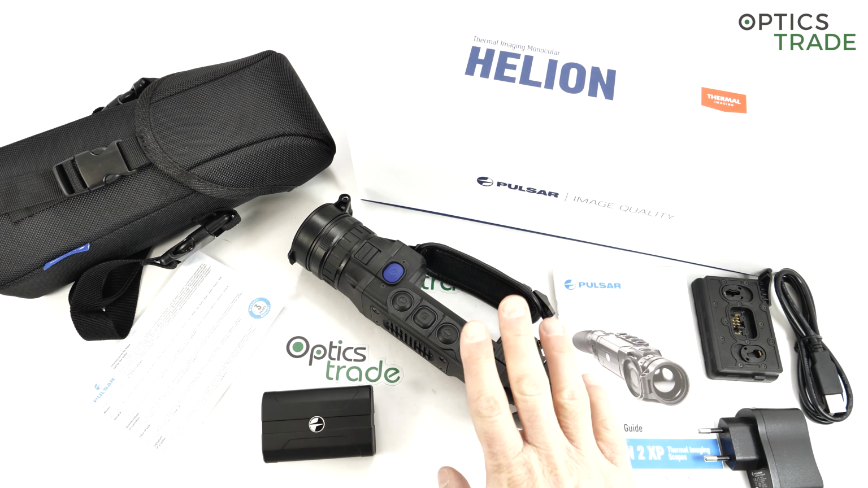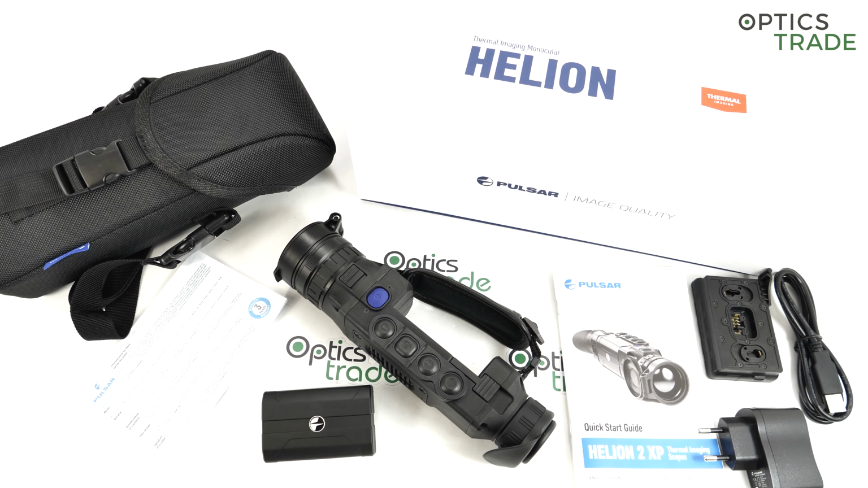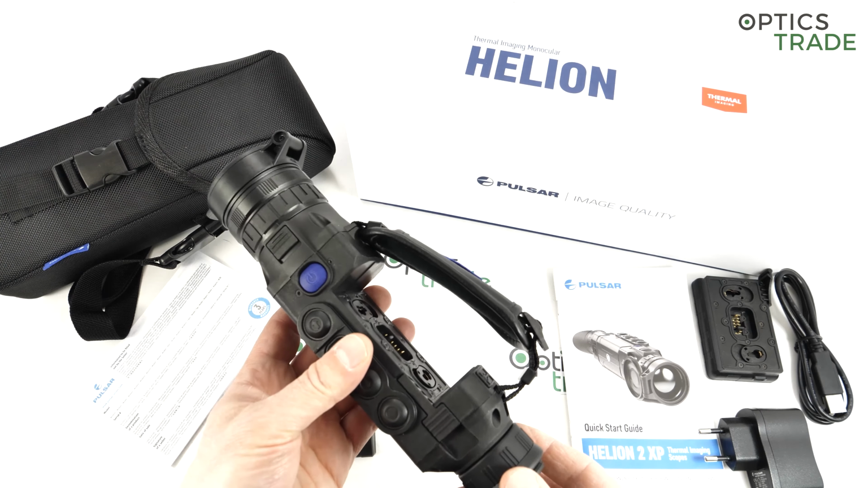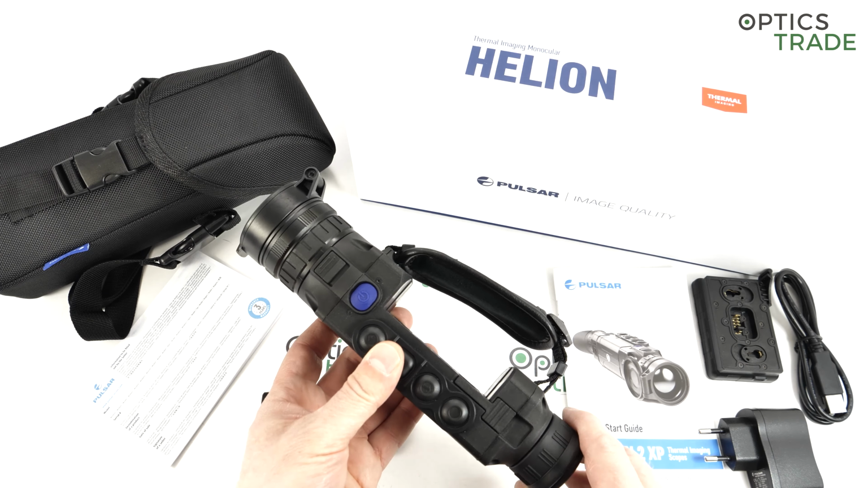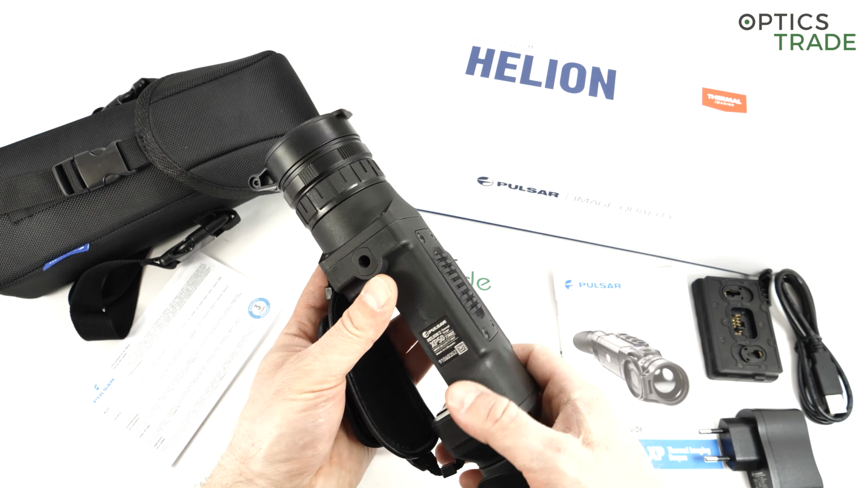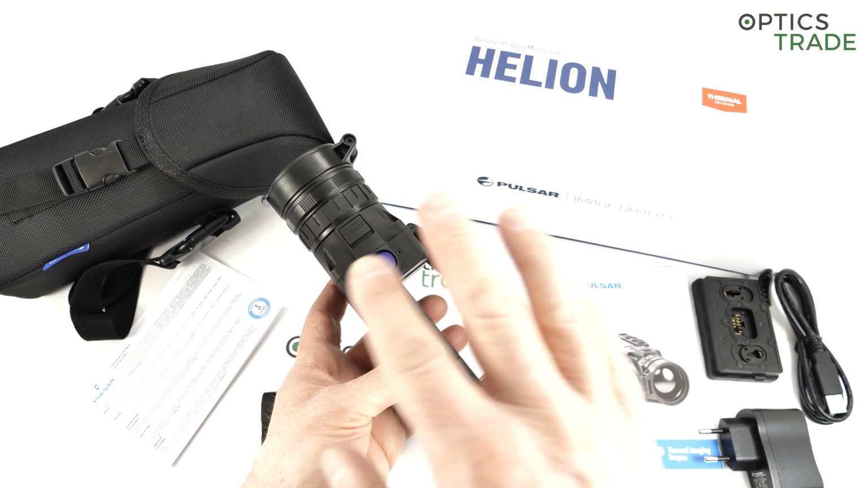So what's new in the second generation compared to the first generation? The only visible difference is this blue button. I wished to show both of these two devices, and then I was thinking, why would I show both of these two devices if they're completely the same? There is not a single difference. The difference is here, the number 2 at Helion and the blue button. Everything else is completely the same on the outside.